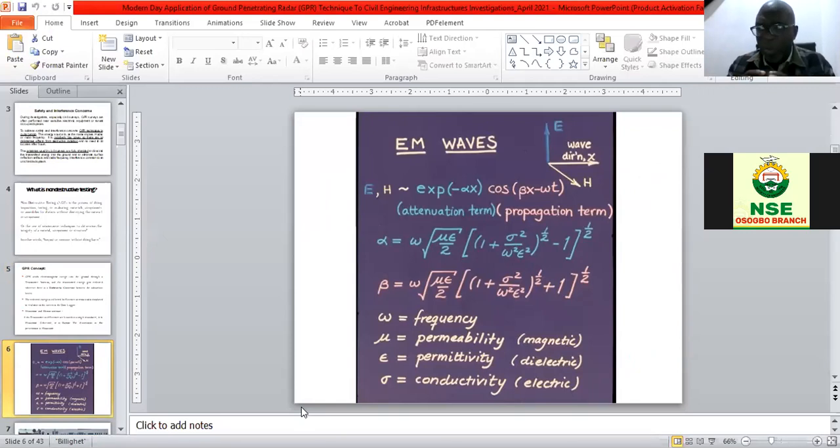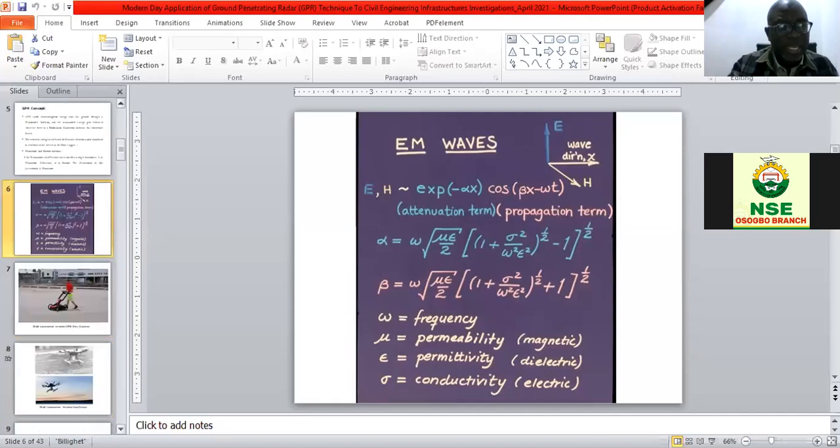So if you want to use the equipment, whatever material you want to test, you must know the frequency to be used, you must know the permeability of the environment, the permittivity of the environment, and the conductivity. Once you have these and you set them into the equipment, you will be able to scan properly the subsurface or the material that you are interested in.